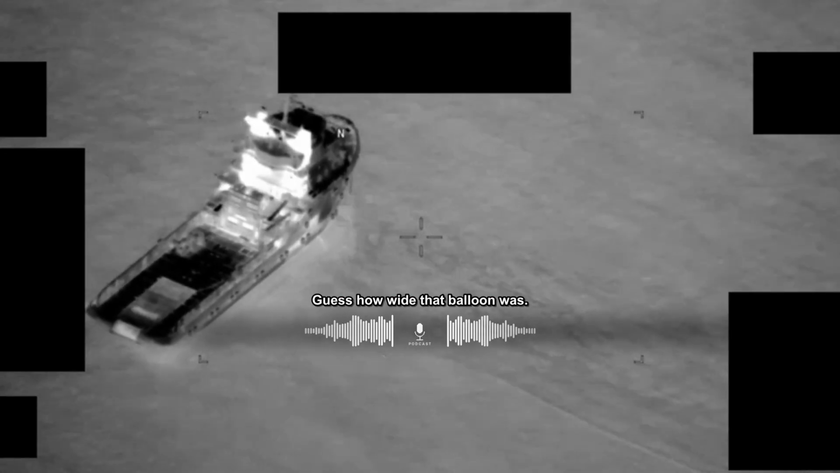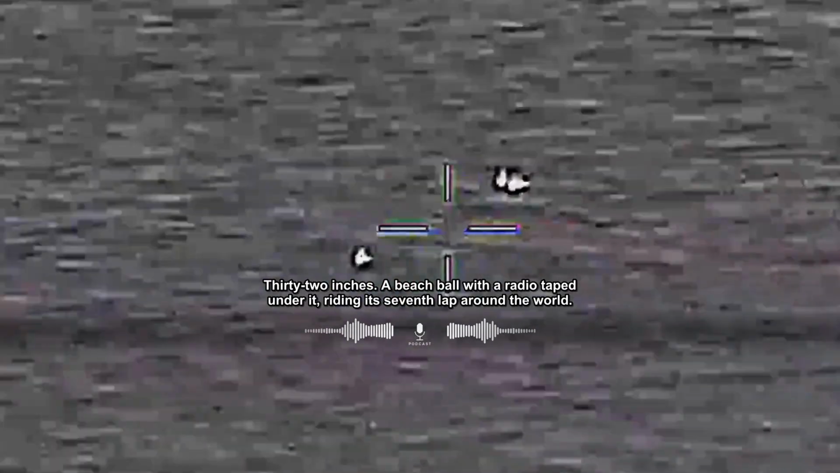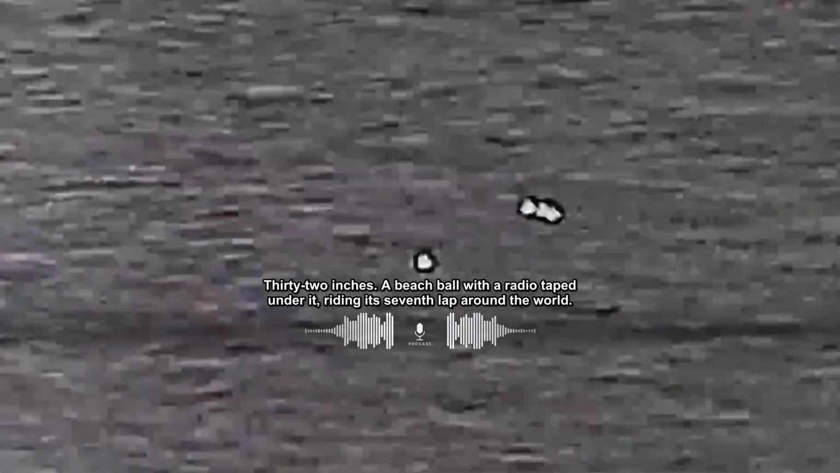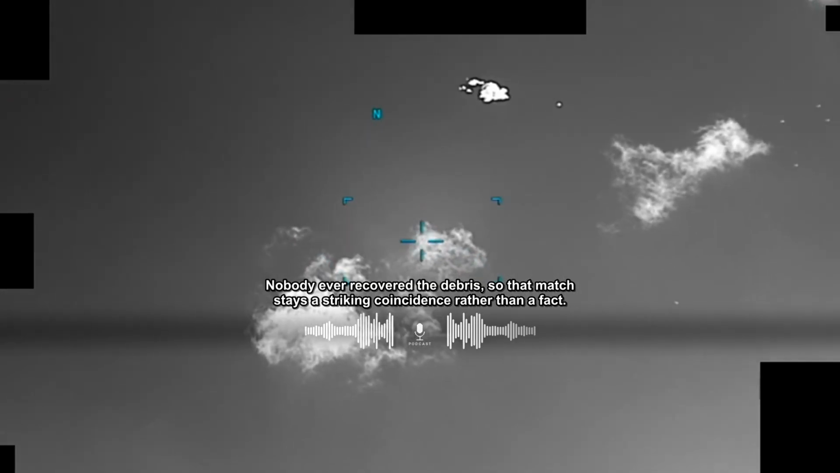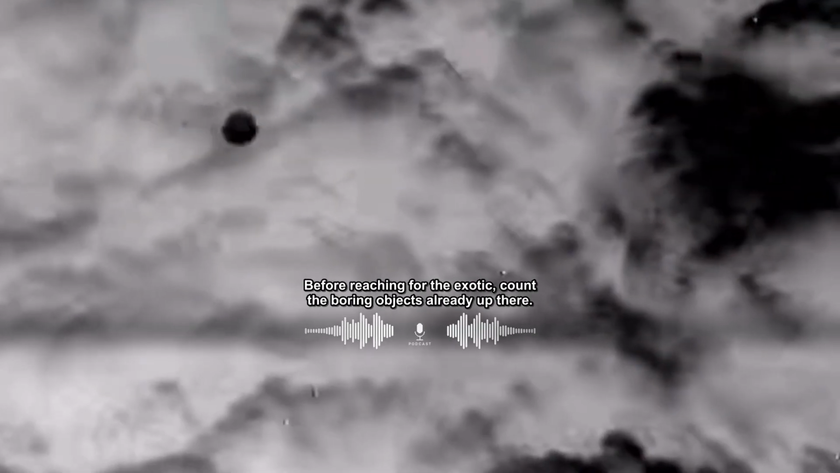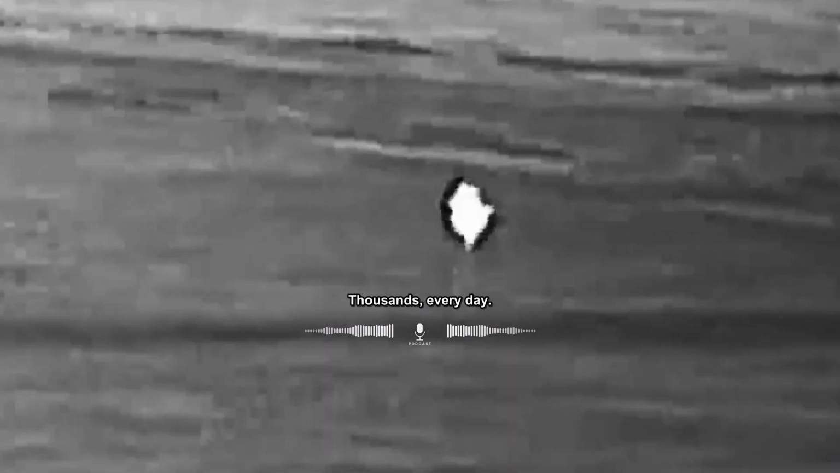Guess how wide that balloon was? 32 inches, a beach ball with a radio taped under it, riding its 7th lap around the world. Nobody ever recovered the debris, so that match stays a striking coincidence rather than a fact. Before reaching for the exotic, count the boring objects already up there, thousands every day.